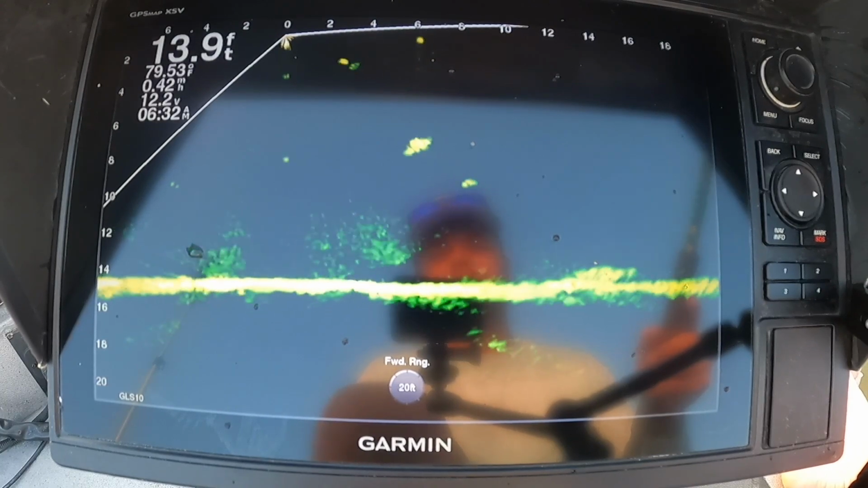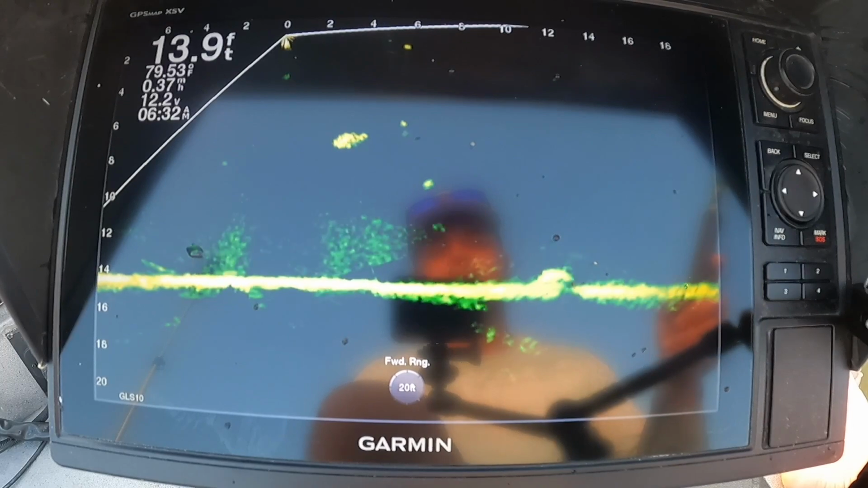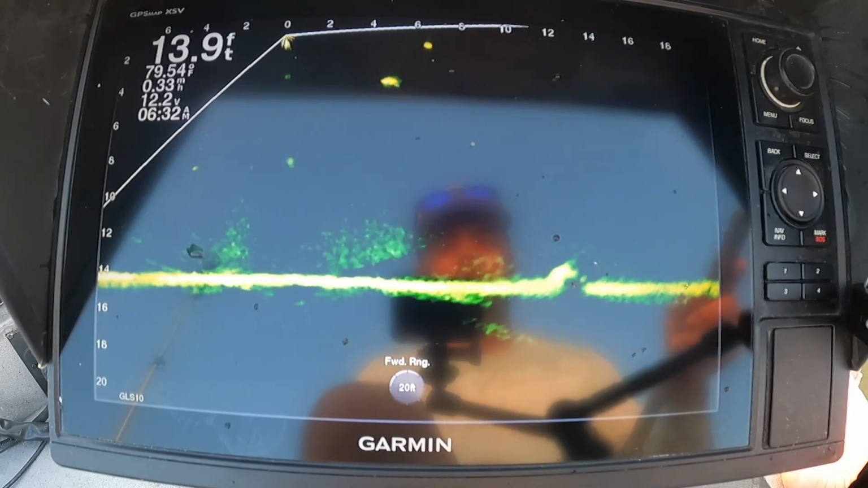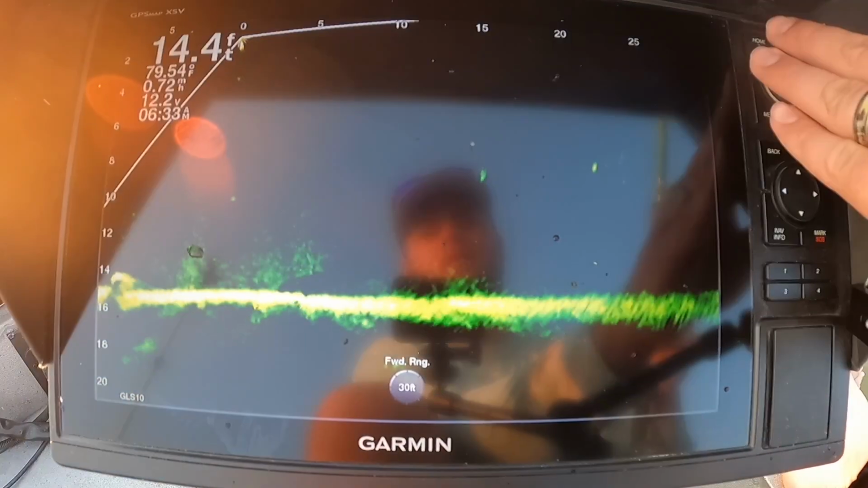Oh, that's not a crappie, I don't think. No, it's not. Down below it looked like it was. Here's a crappie right here.